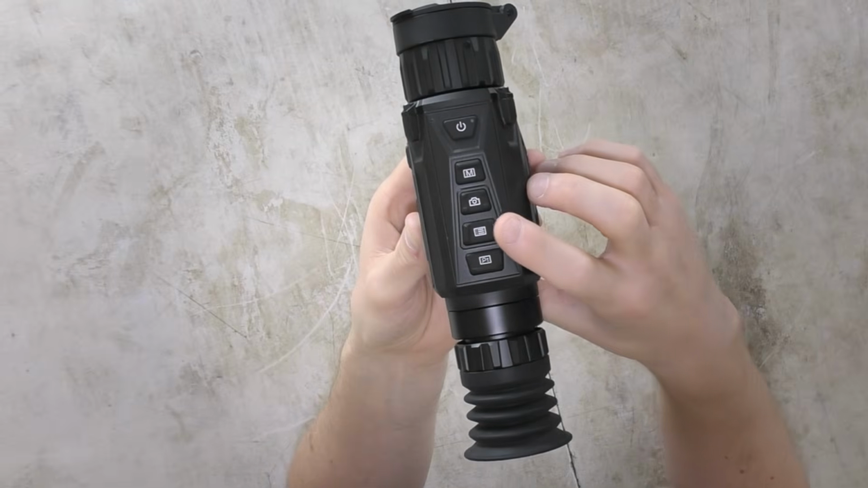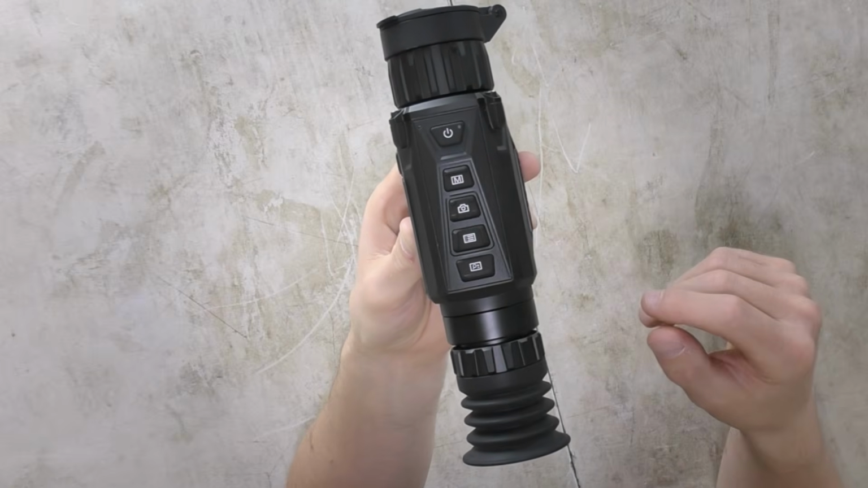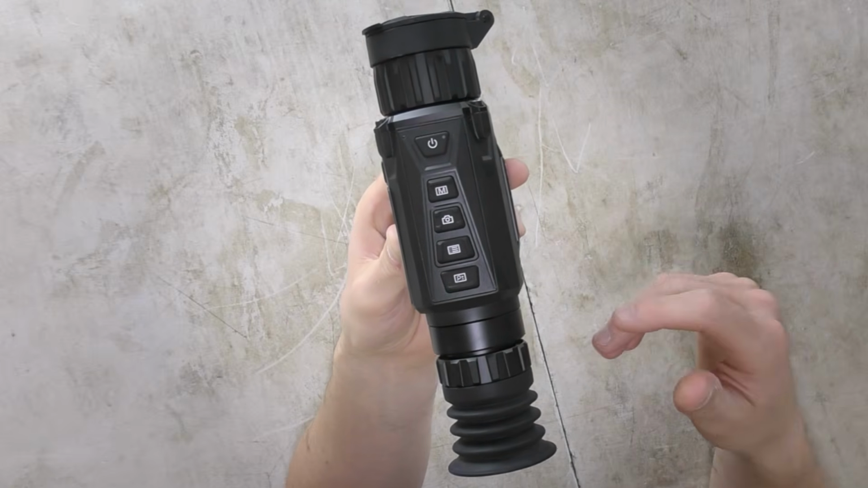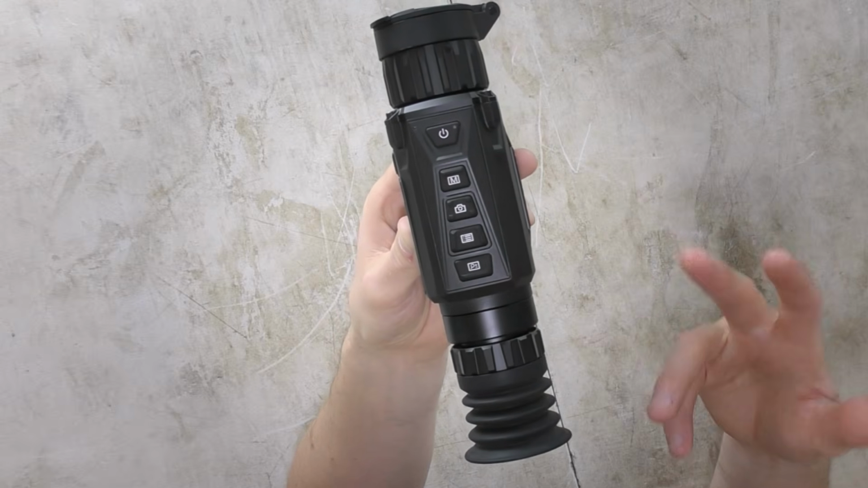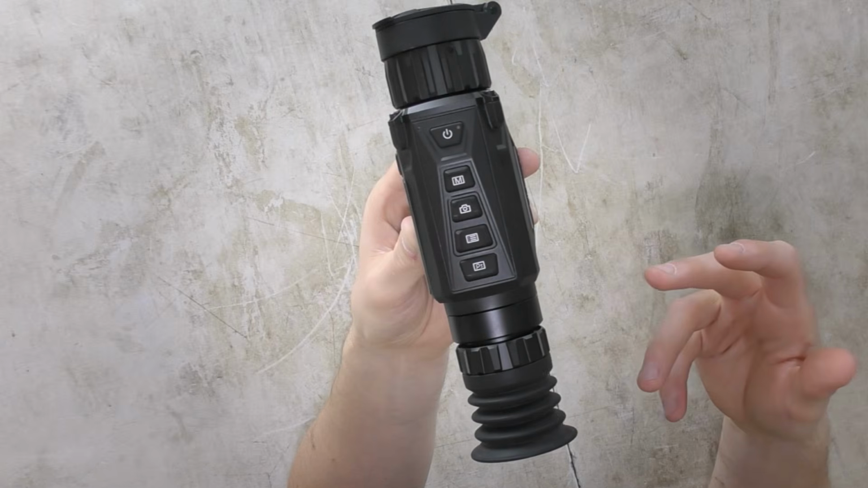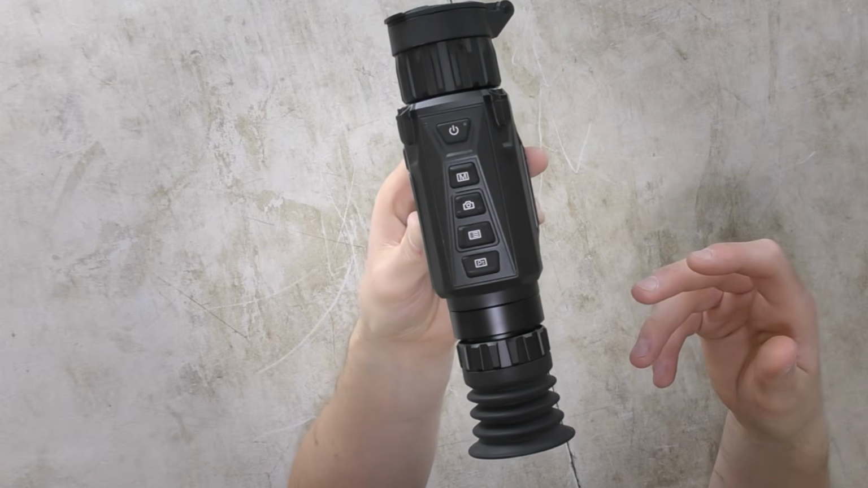Coming down to your 4th button, now this is your menu button. Just a quick press of this will bring up a sub menu for your brightness and your contrast. A long press of the main menu button is where you can toggle on and off your heat tracking, your image sharpness. There's a zeroing menu. You can change between zeroing profiles.